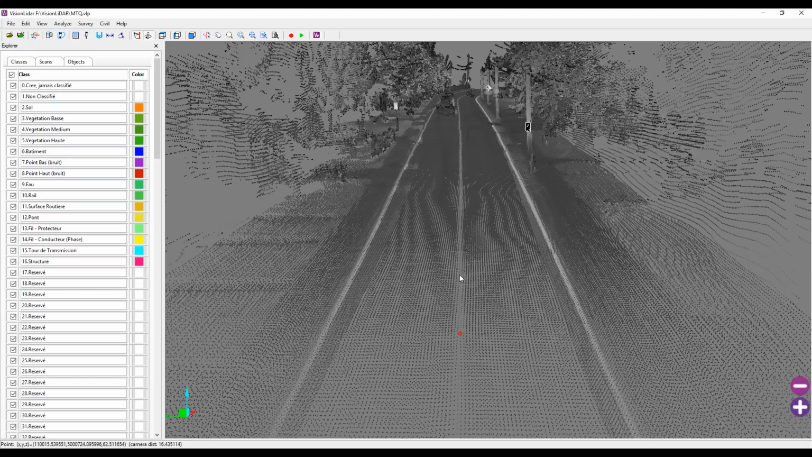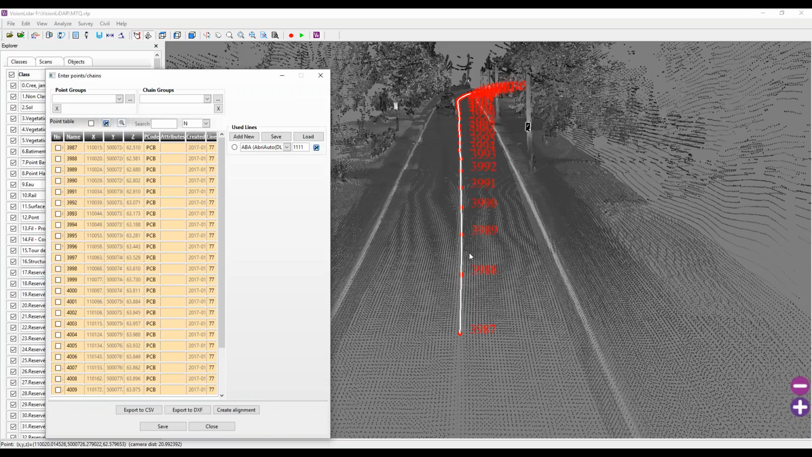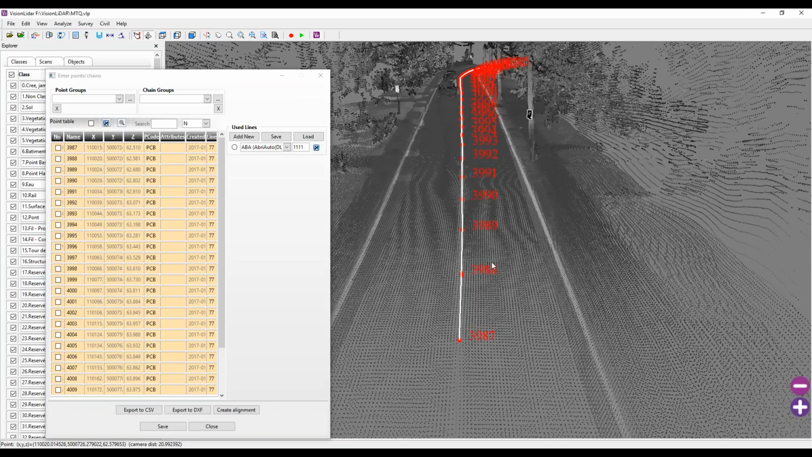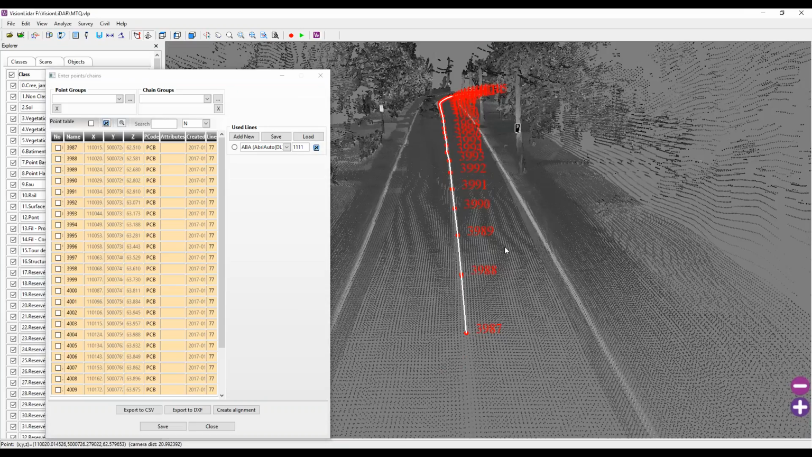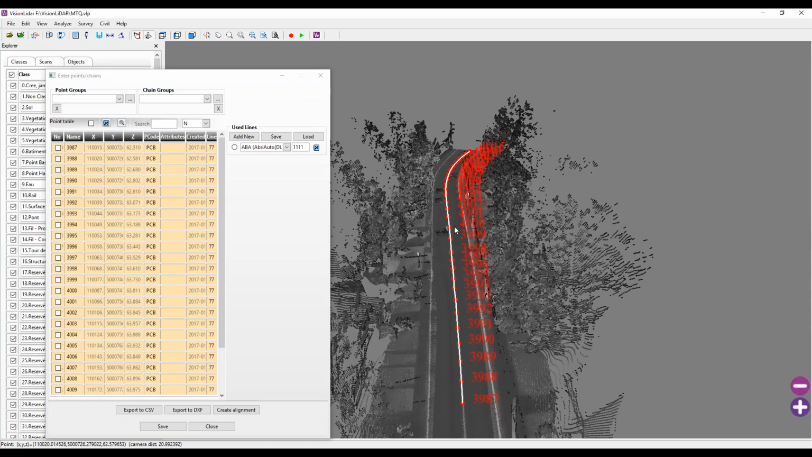So I simply pick 2 points with a similar intensity, and the software is going to add a point every 5 feet, for instance. This is the segment length I'm giving. Here, just as I click start, the software is going to detect points along my painted line automatically.